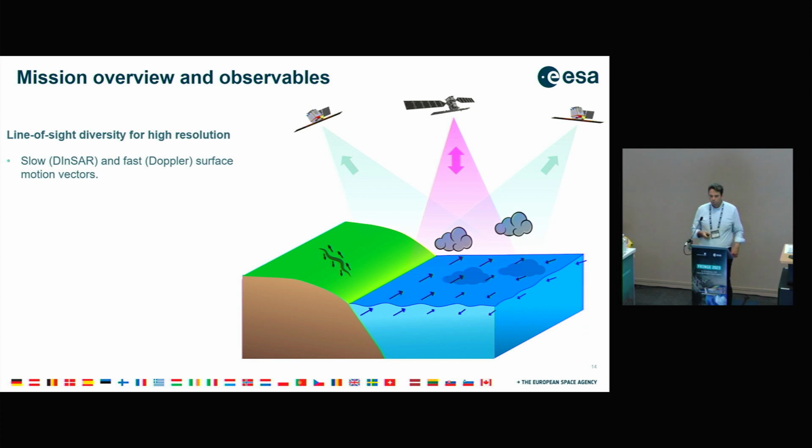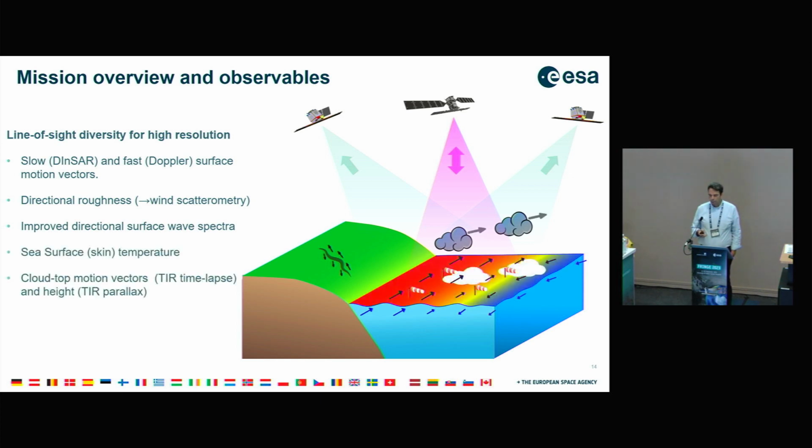So the overall mission overview and observables. As I mentioned, we have line of sight diversity for high resolution. We have slow differential InSAR and fast Doppler surface motion vectors in this configuration. So we have directional roughness, wind scatterometry, and improved directional surface wave spectra. Then, because of course we also have the thermal infrared instrument, we'll be able to see also sea surface temperature and cloud motion vectors over the ocean, as well as the cloud motion vectors by thermal infrared time lapse and height using the parallax between the views.